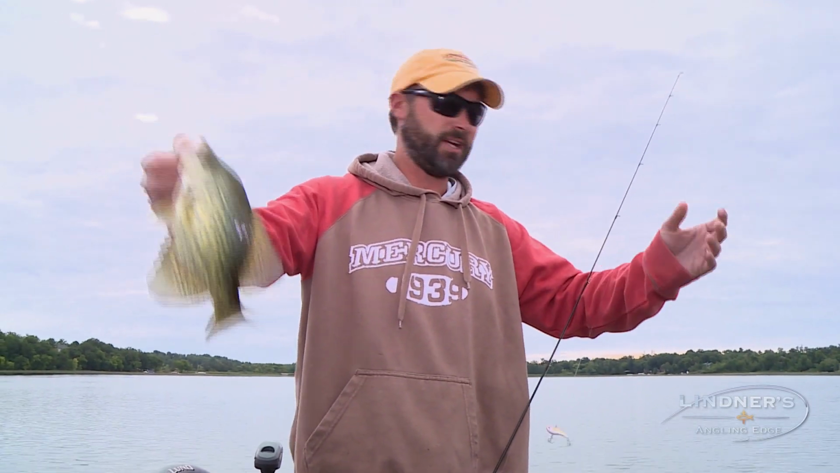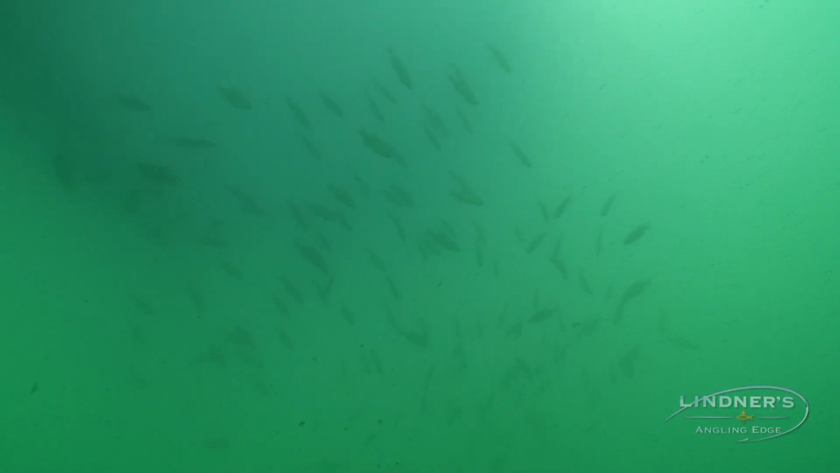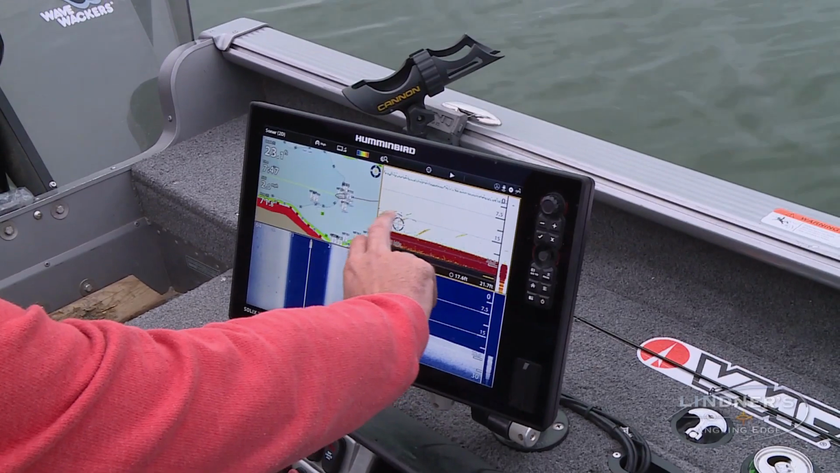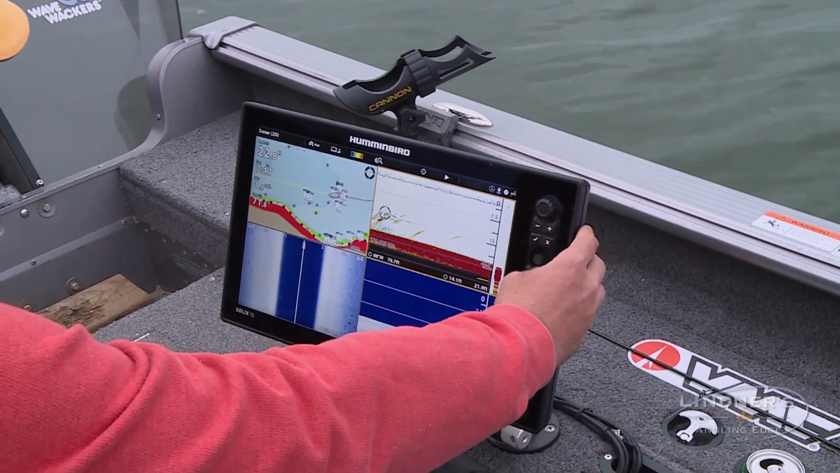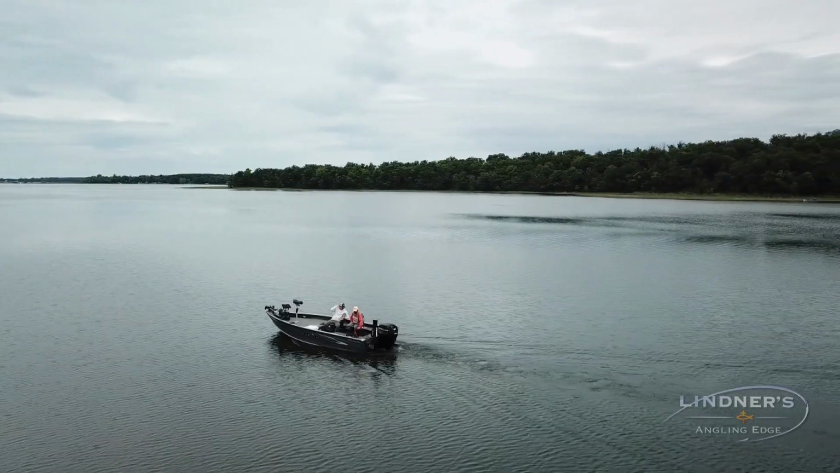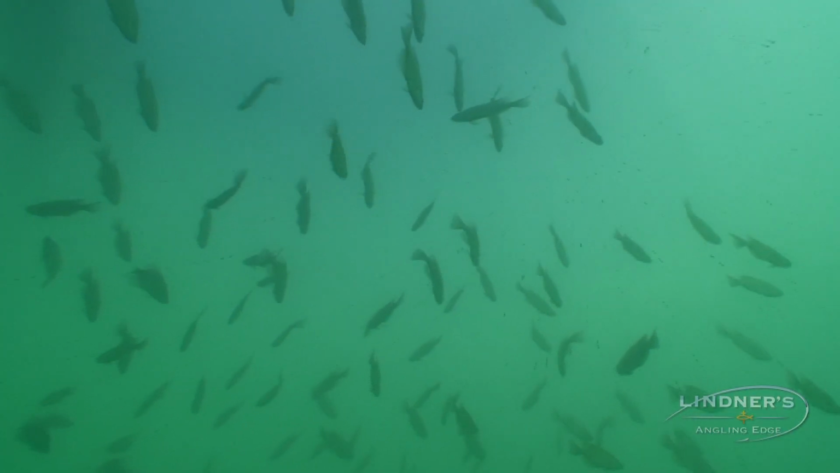So lakes change a lot, and right now we're looking at weed lines, we're looking at deeper humps, and we're really using our electronics. Oh, Dan just rolled one. Using our electronics to see where we can find concentrations of fish. We didn't even wet a line until we drove around a little bit and looked where we might find some fish, and sure enough, boom, they're right here.